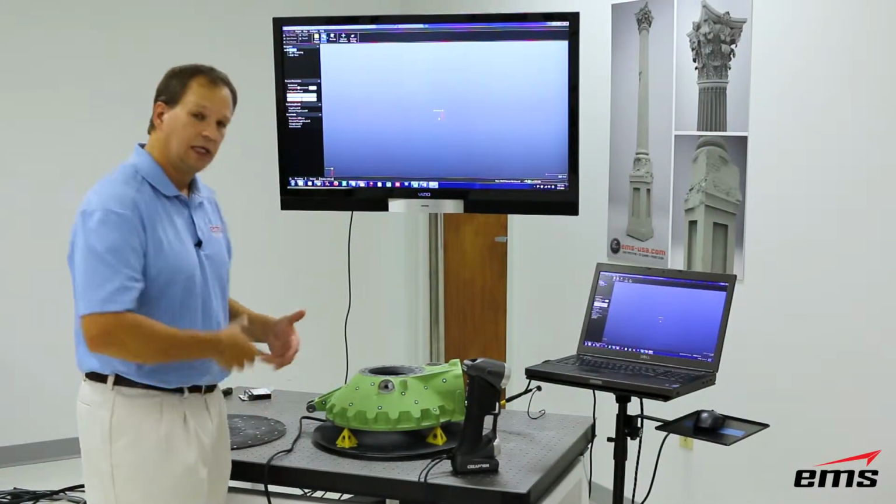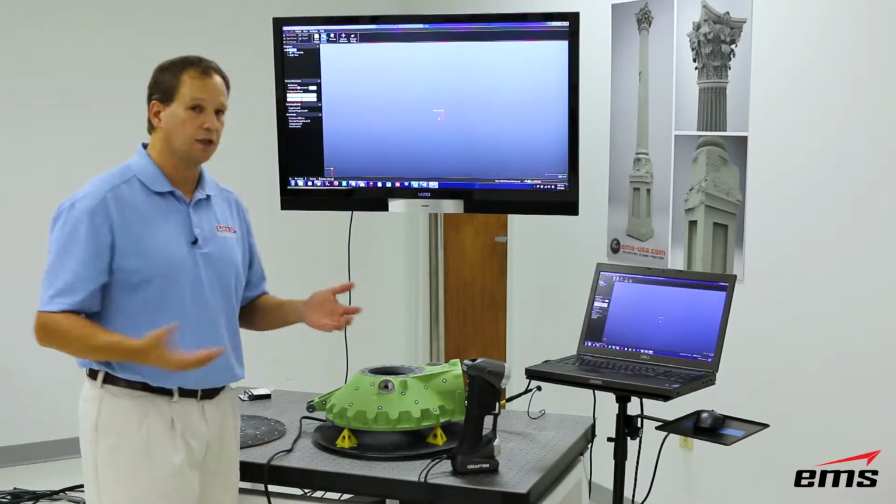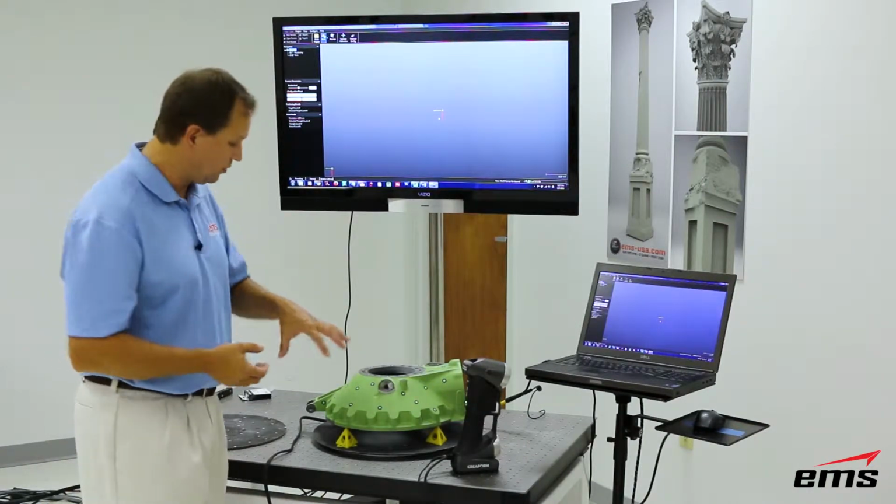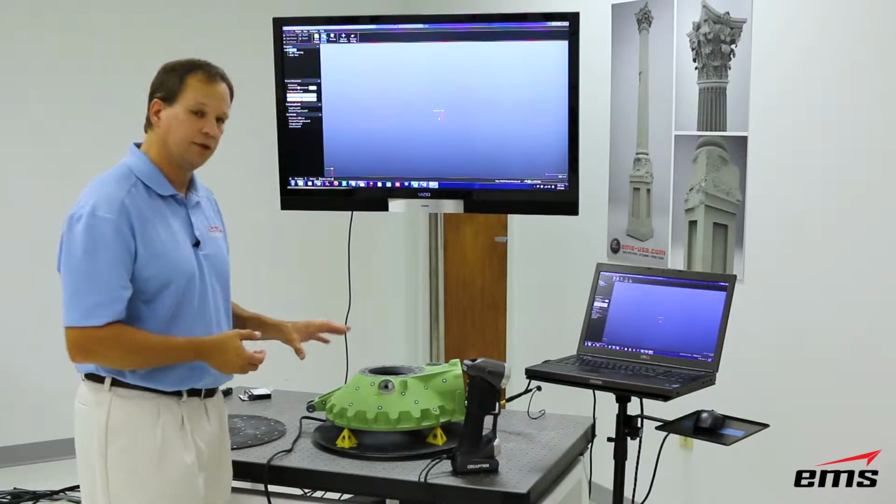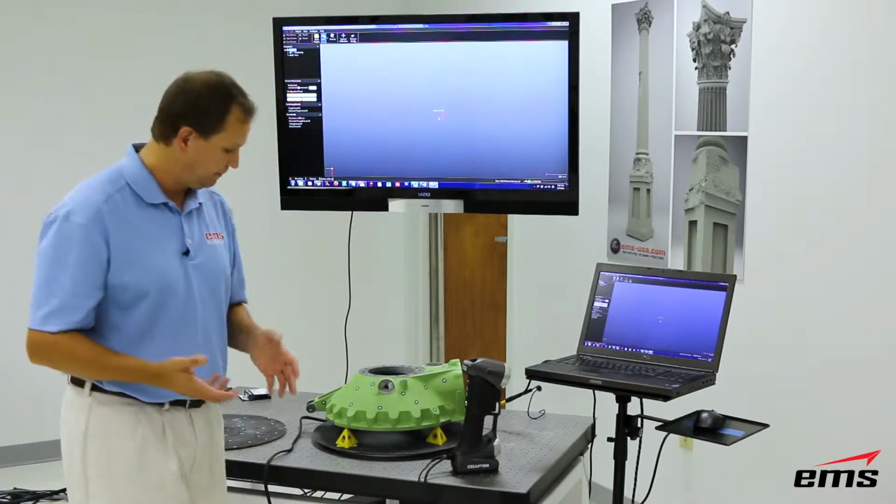You've got to calibrate. If you're doing large parts, you need to do a process called leapfrogging, and all of that just introduces error. With targets, it just makes it easy to scan. So about a minute to target a part like this, and you're going to see the payoff, which is how quick and easy we can scan.